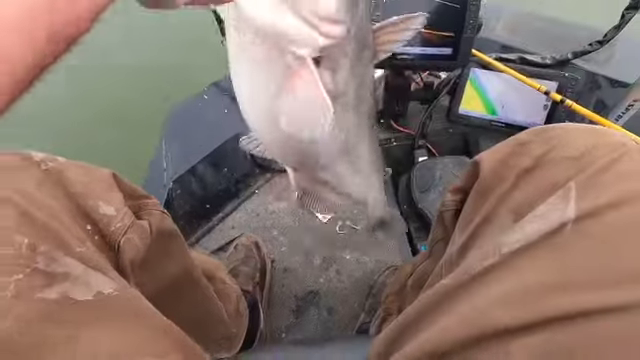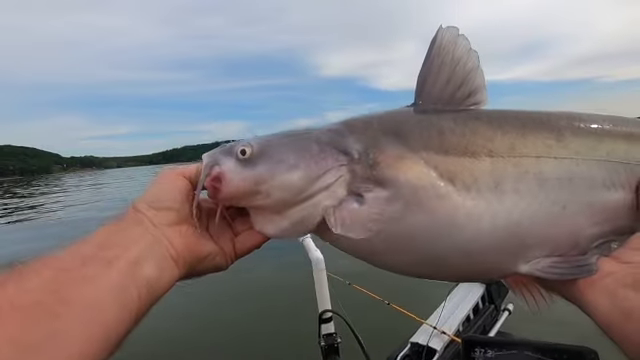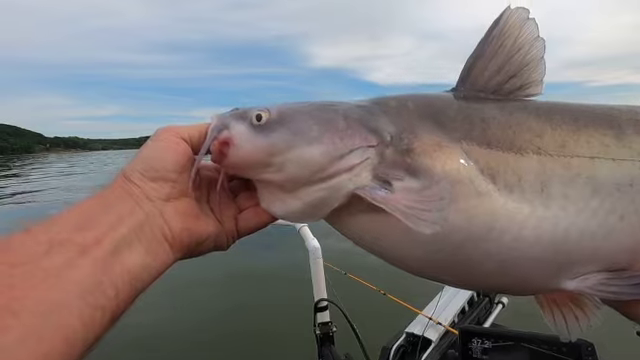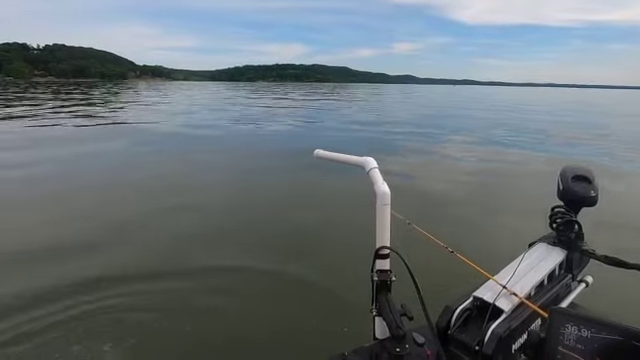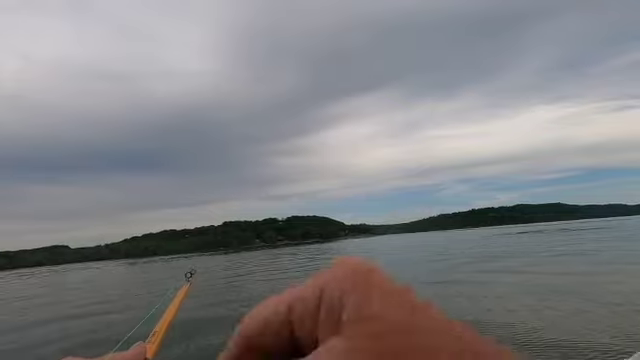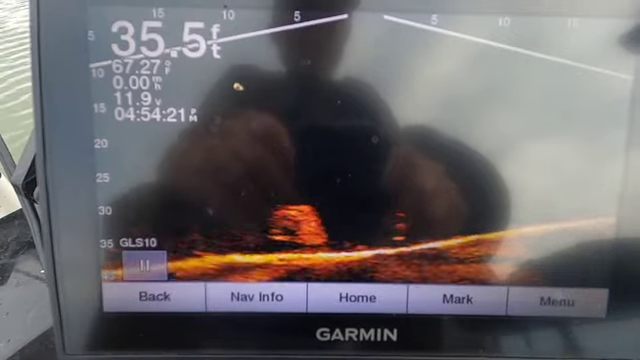But anyway, get that up here. That's a pretty good fish. I don't think he'll go 10 pounds, but it feels pretty good on the end of the pole. And there he goes. We got another one. Nope, he just got off. Seems like he's kind of circling it.